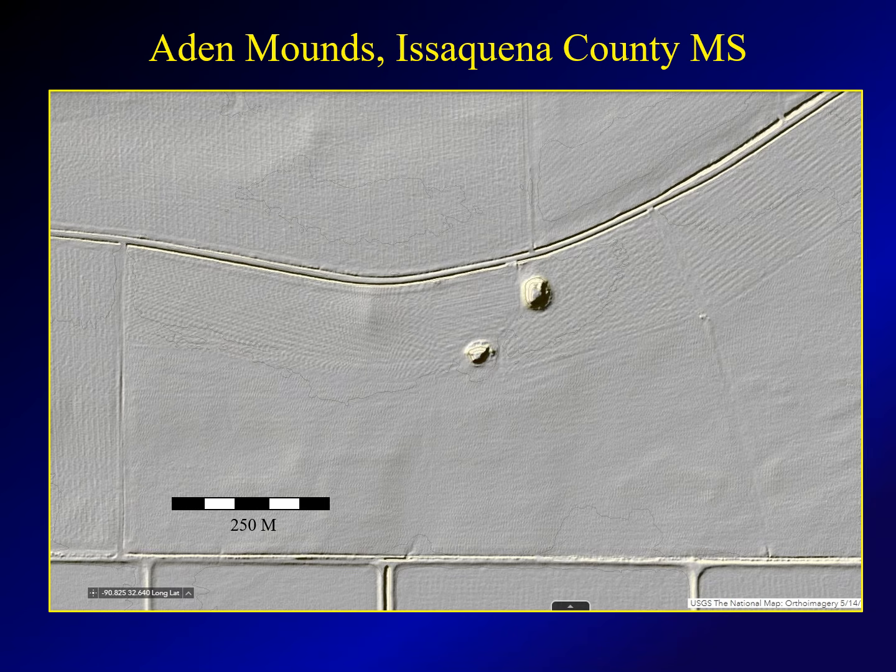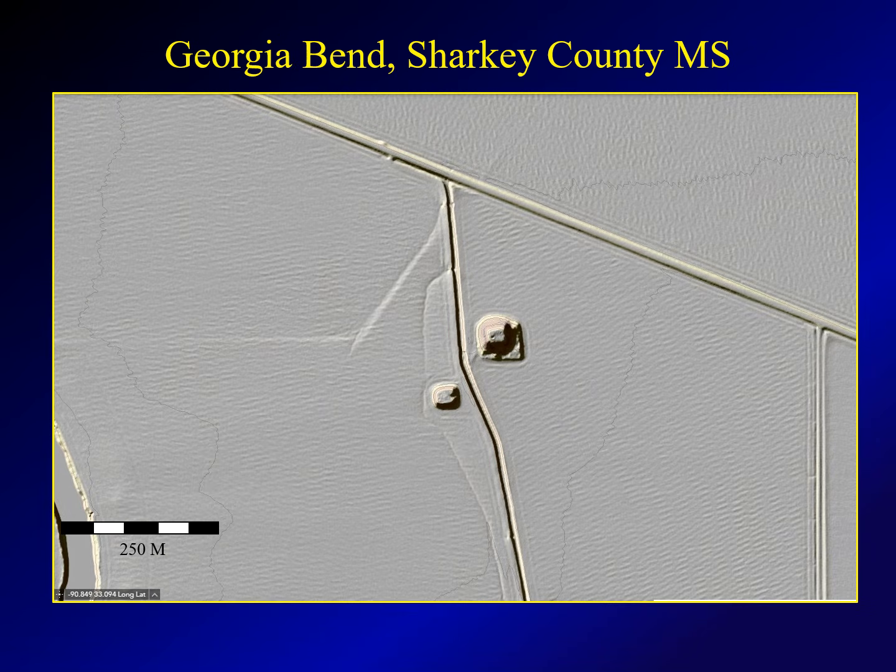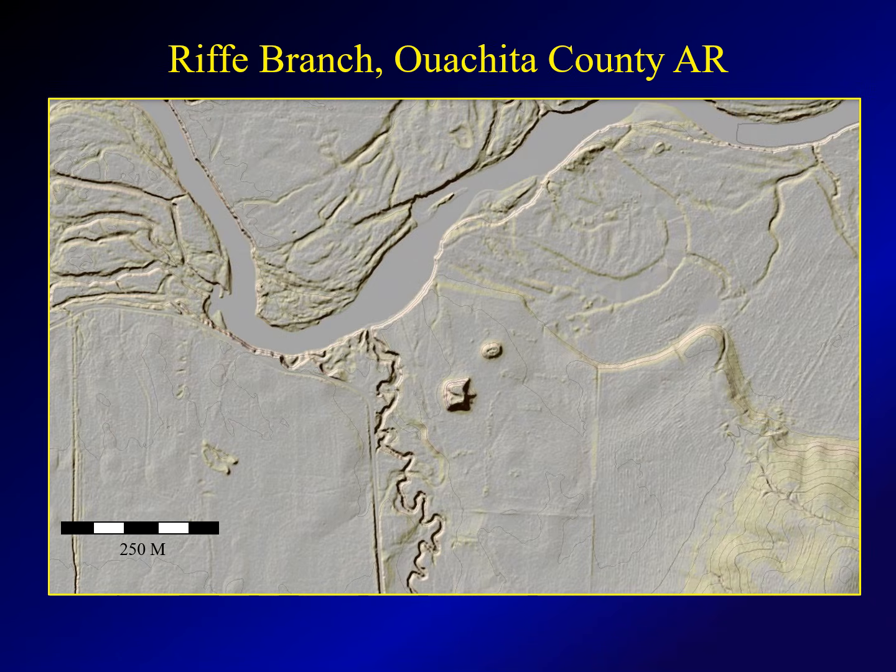Ayden Mounds in Issaquena County, Mississippi. These are 2 small mounds, and they line up on a different alignment, 41 degrees to the northeast and 221 to the southwest. This is also another common alignment. We find it also at Georgia Bend Mounds in Sharkey County, Mississippi, 41-degree alignment.